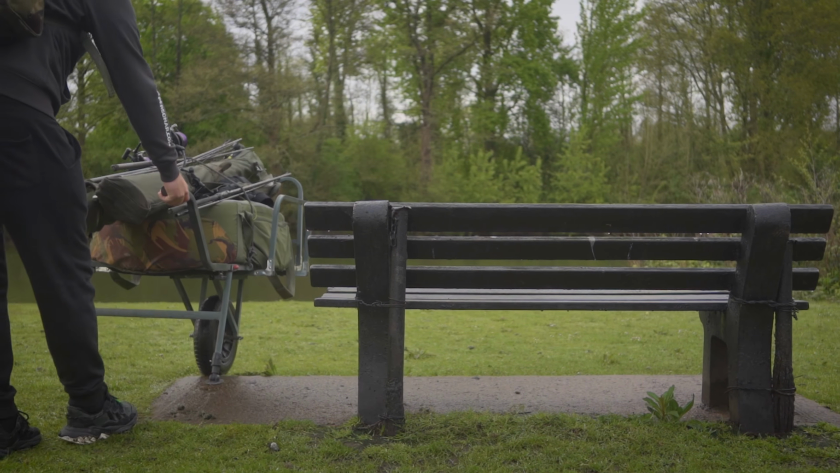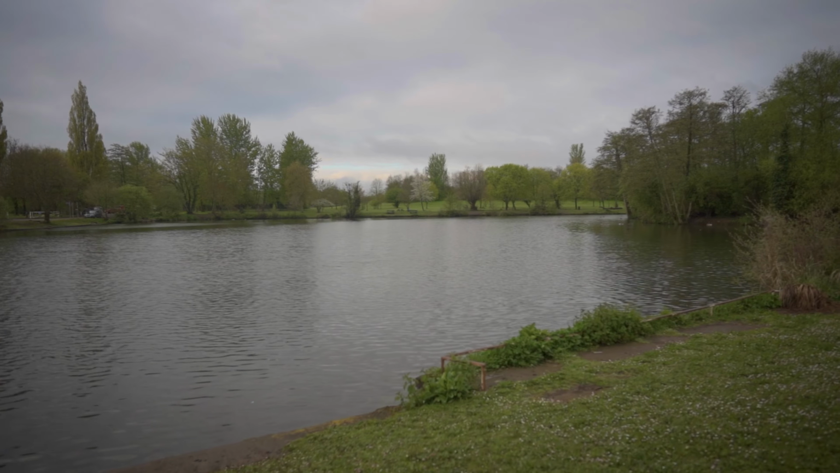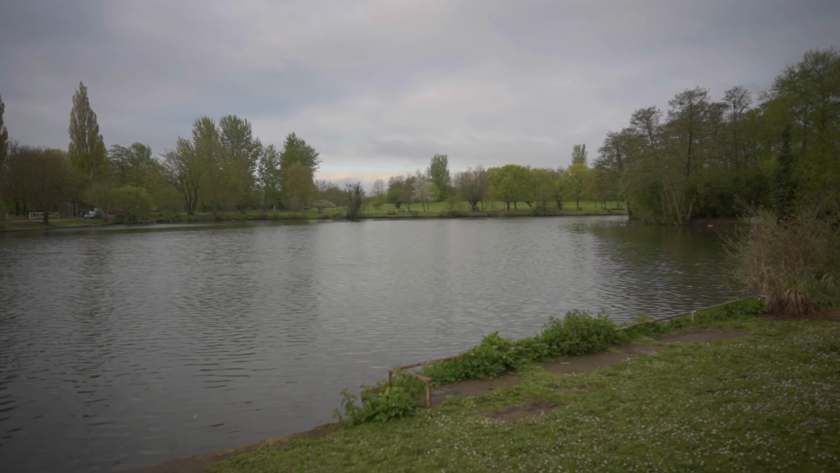Right, so as I mentioned at the start of the video, we've done a couple of laps already, but there is very little to go on. So like any session, got to start somewhere. I've got free rein of the lake, and as you could probably tell from some of the B-roll material, yeah, it's a very busy public park lake.